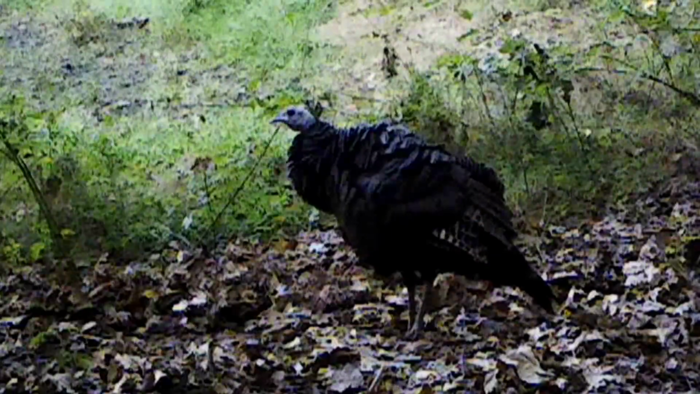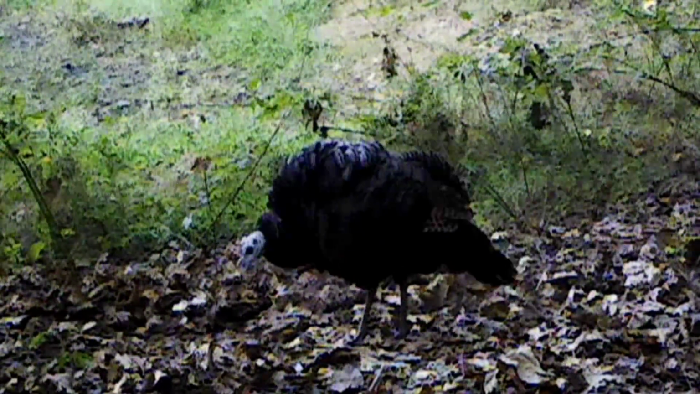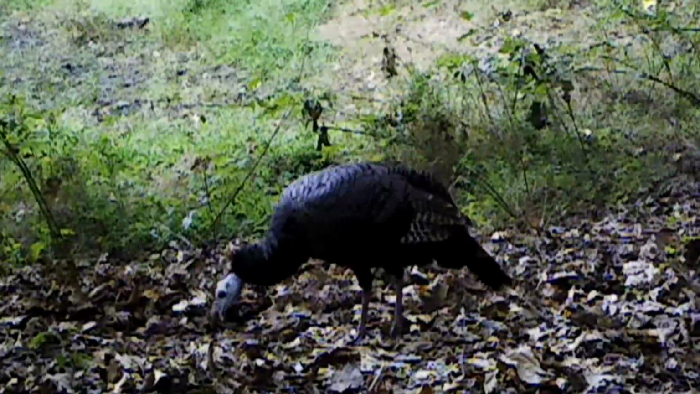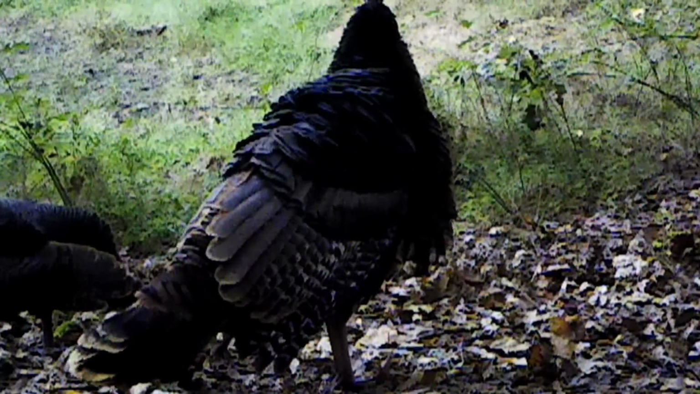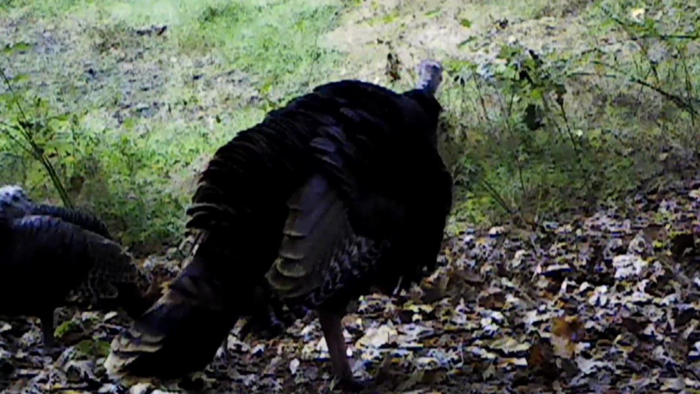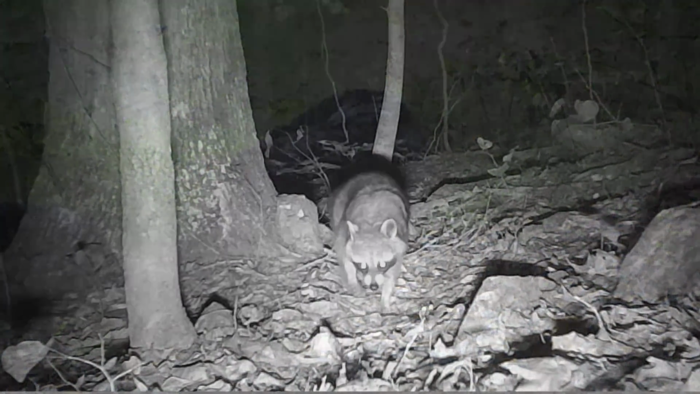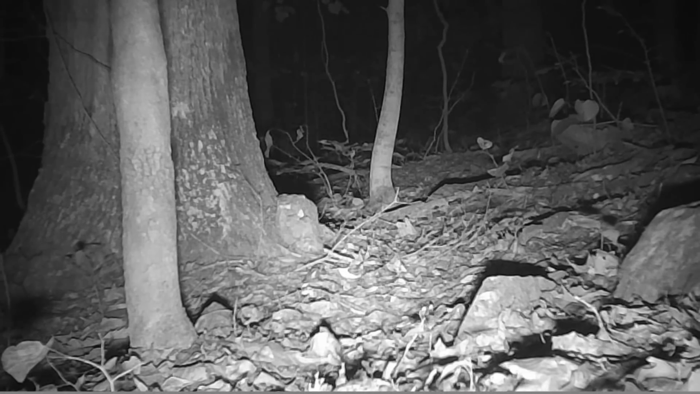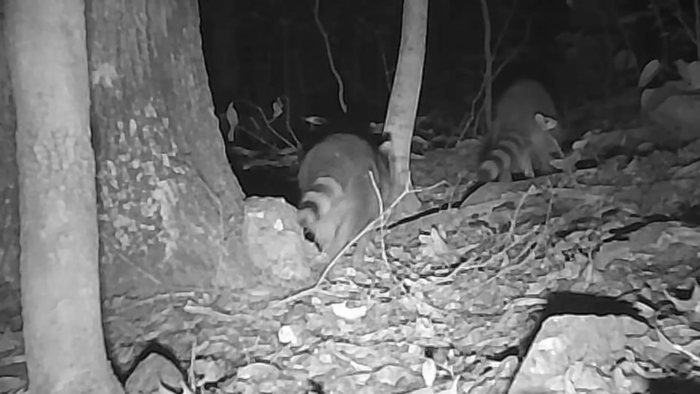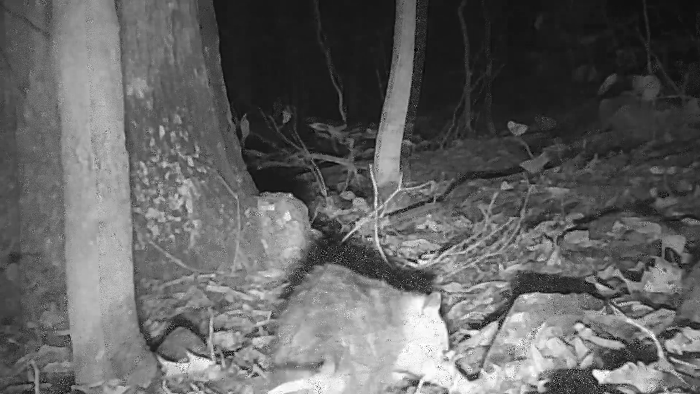And there's some big old birds here too. Beautiful birds. Well, anyway, come dark, the old coons are out, coming off the den trees. One's going one way, the other bunch are going the other way. They've got things to do too. It's their time of day.